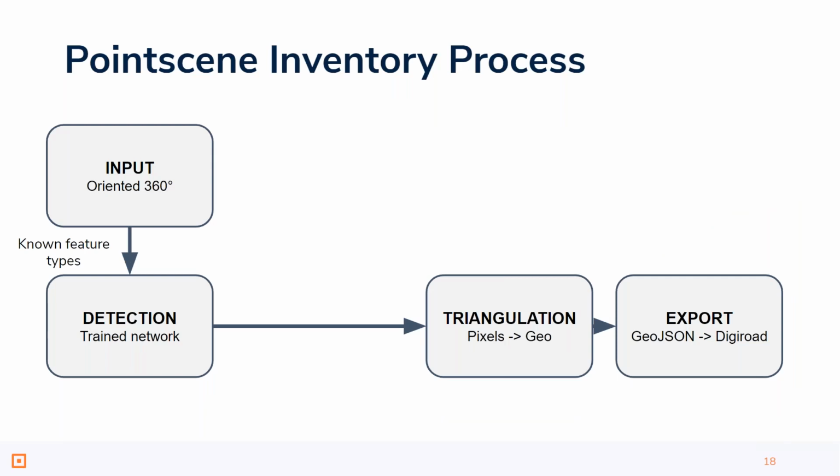So first of all, here's the process chain for the inventory. It's quite simplified in this case, but it gives you an idea how the input data created from the MX7 system and the post-processing tools that Trimble provides is converted into a geospatial dataset that you can access or direct into your systems, like Digiroad in this case.